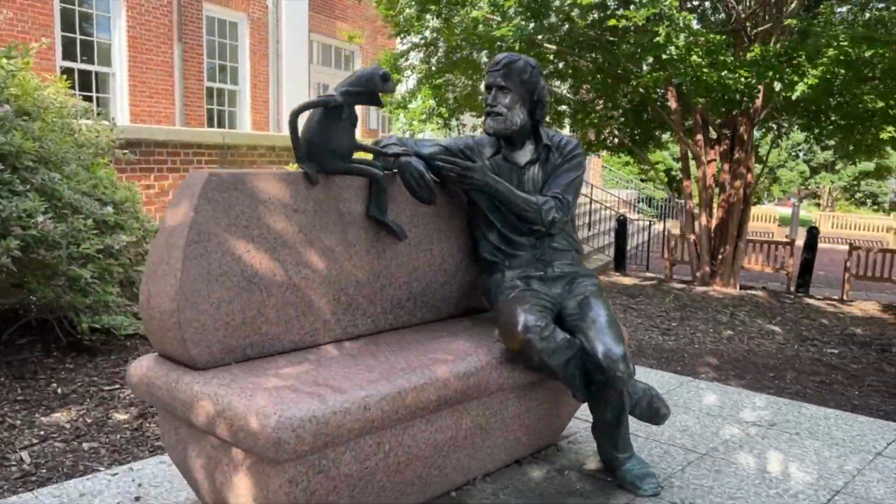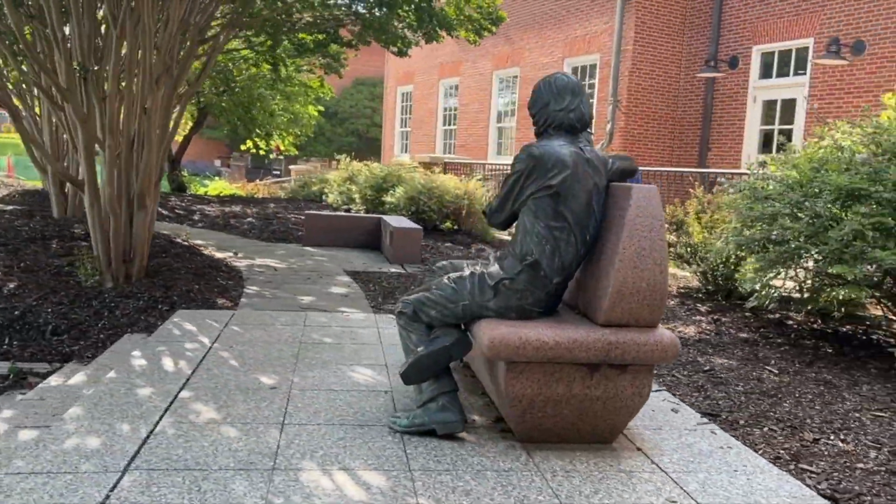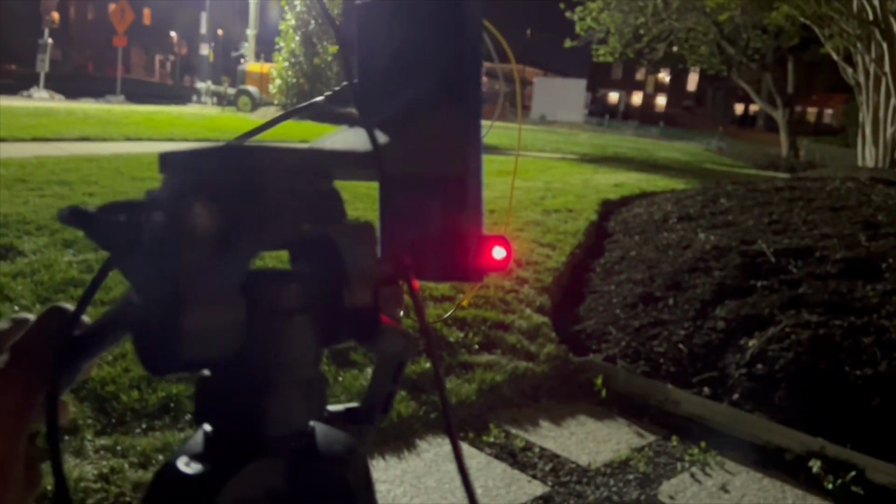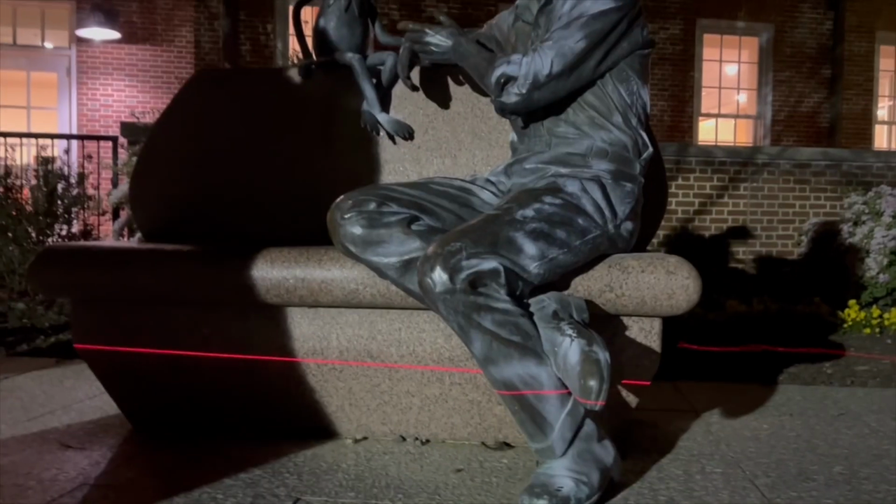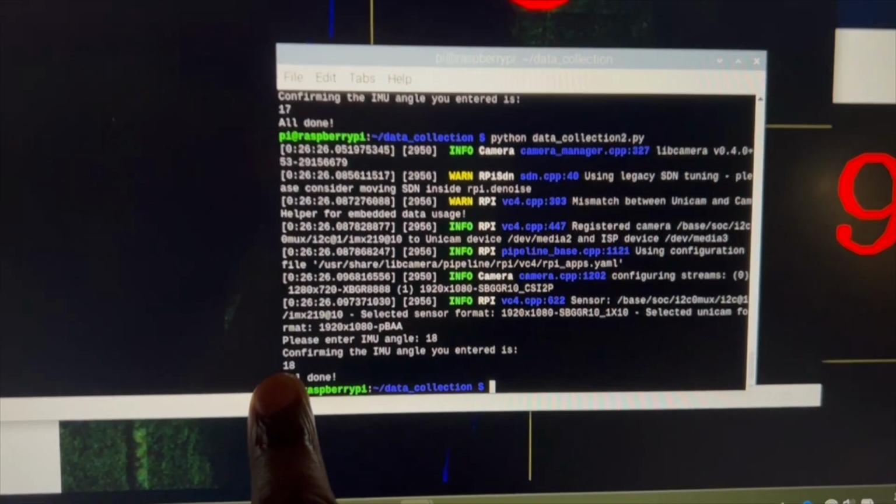Here's a look at the statue in the daytime, but to avoid noise, we'll be doing our scanning at night. Here's the system all hooked up and installed on a tripod that lets me adjust the angle of the system. I did a sweep up the statue, so I would adjust the angle, measure it with a measuring app on my phone, and input it to the data collection Python script that saves images the same way it did for the calibration.